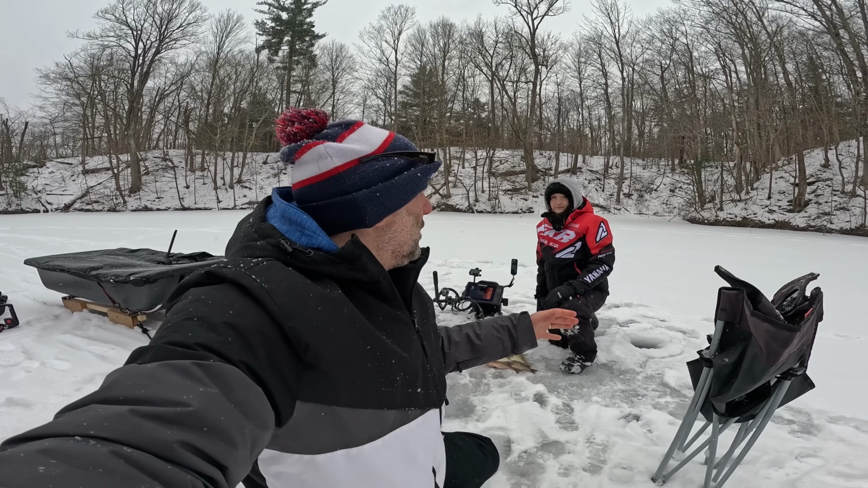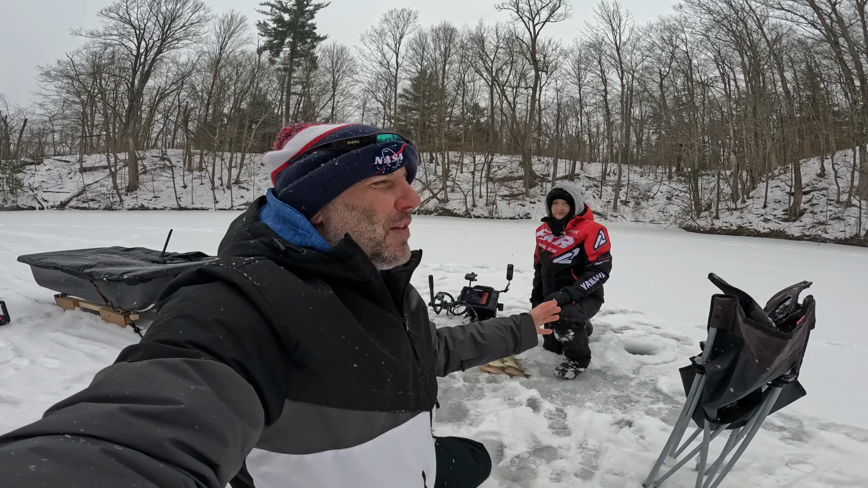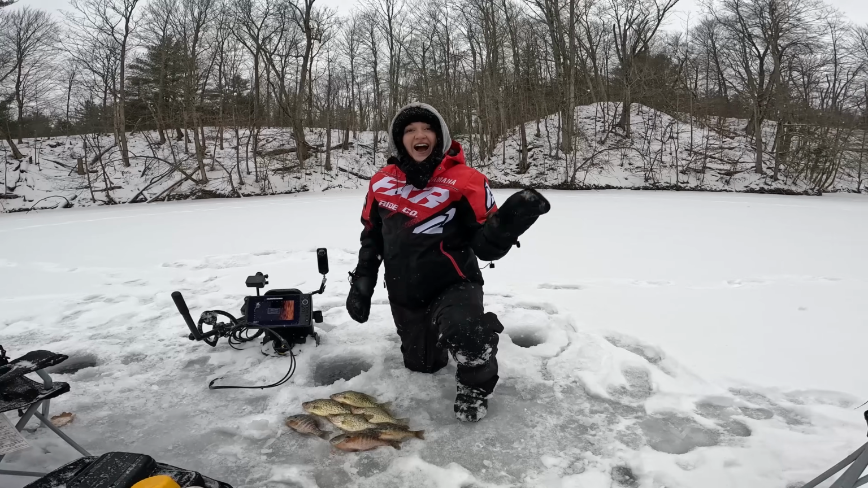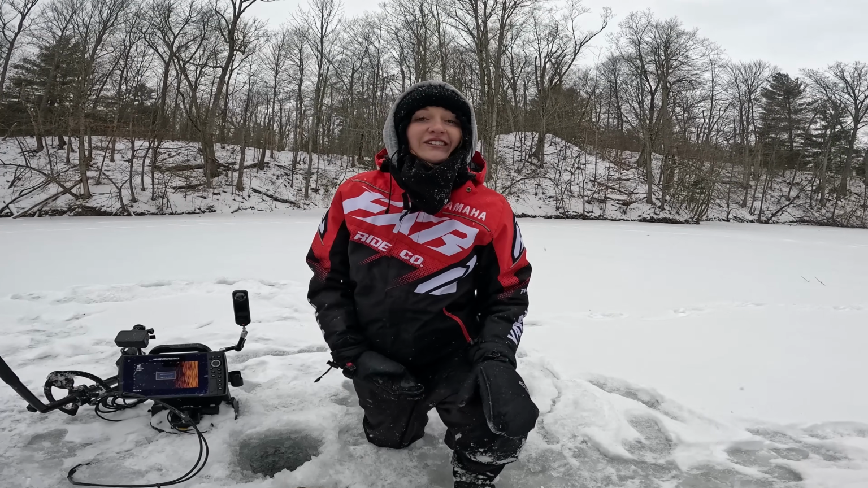Is that what we should do? Do we just set up the hut and wait for them to come to us and pick them off one at a time? Do you guys chase them around? What are your suggestions?